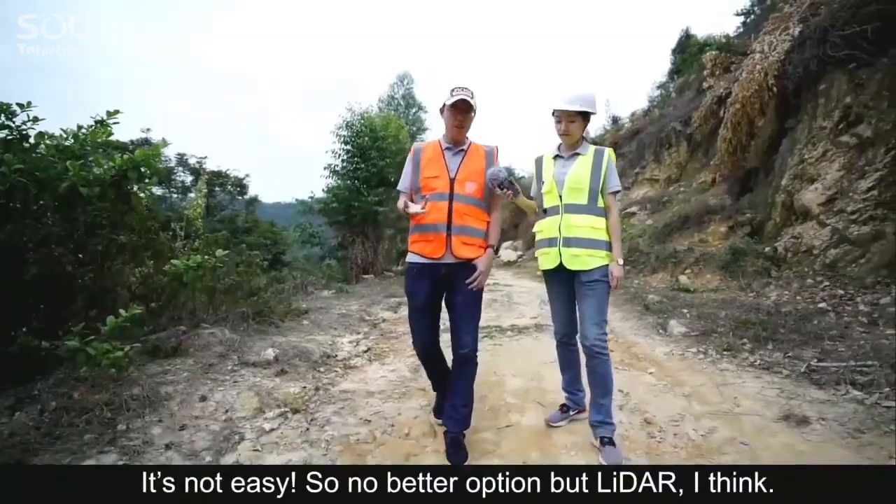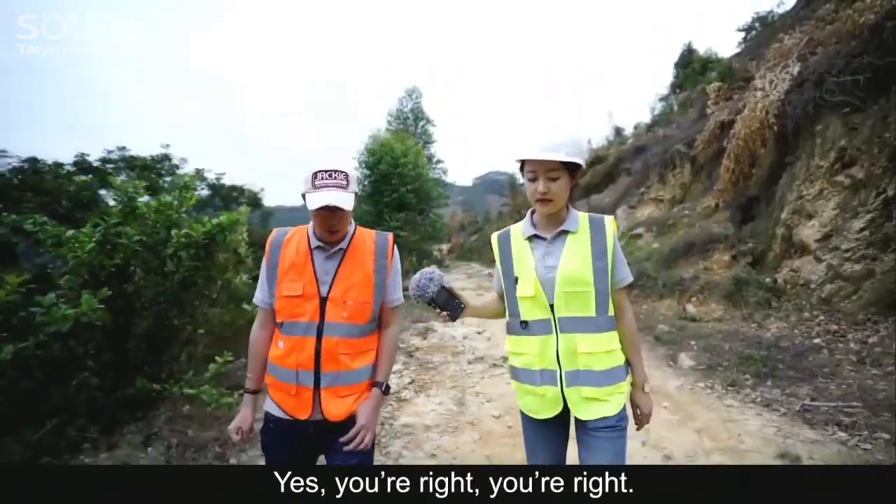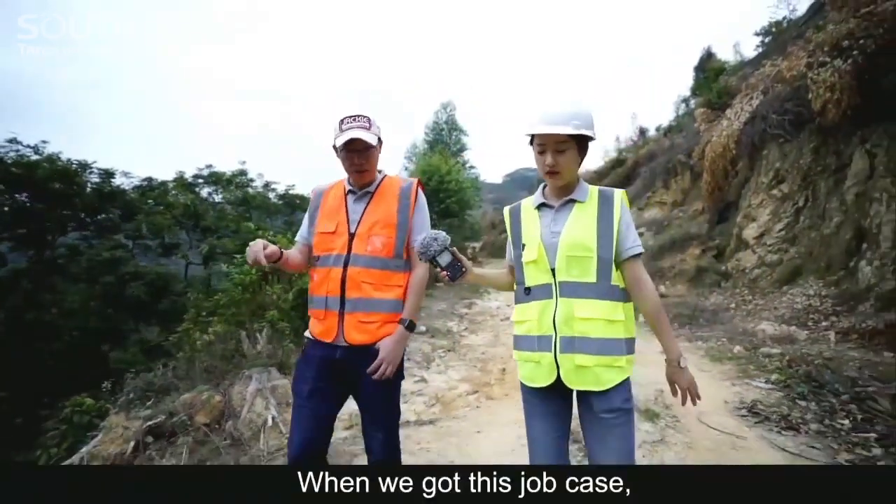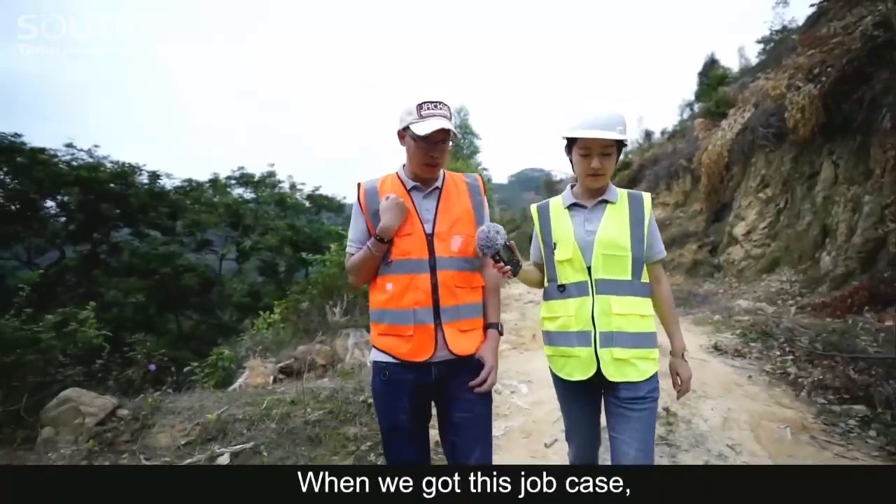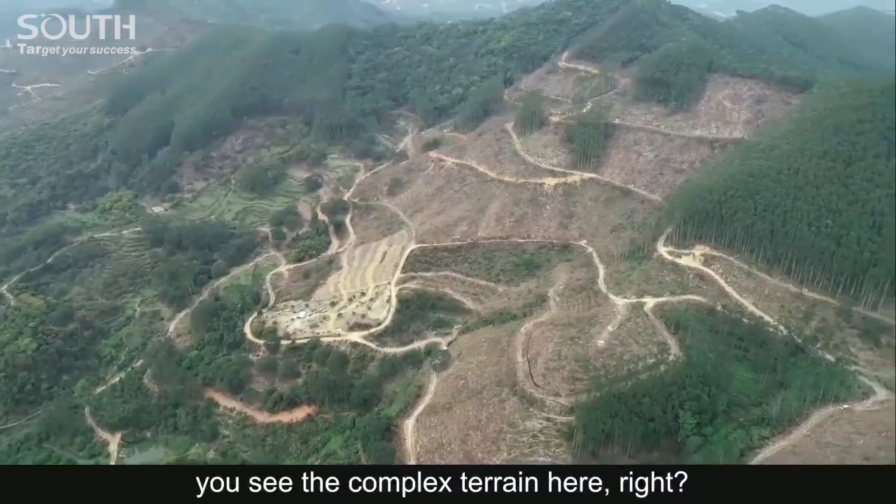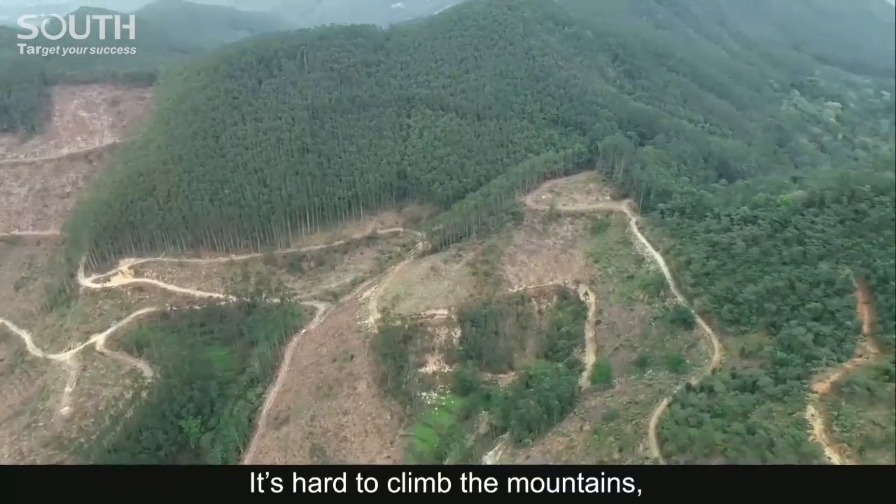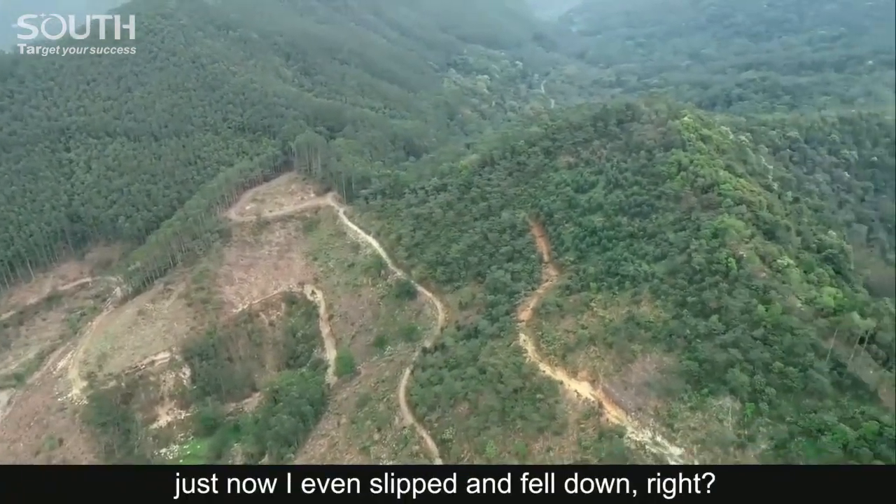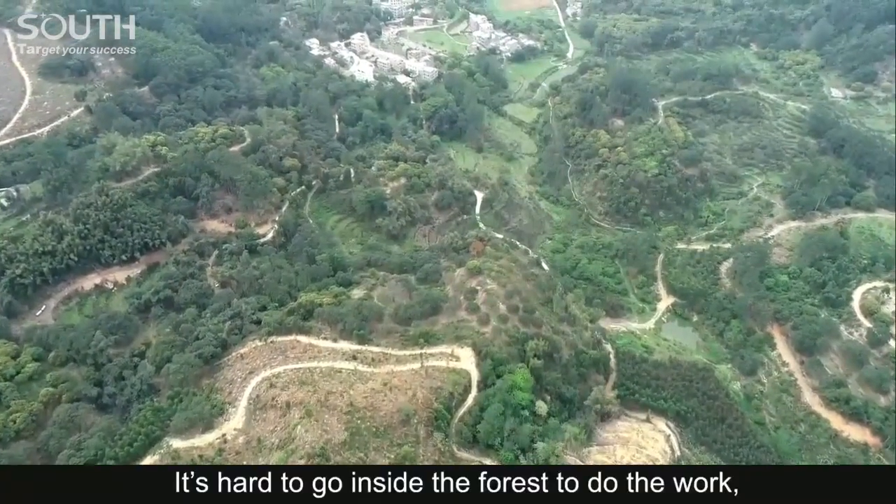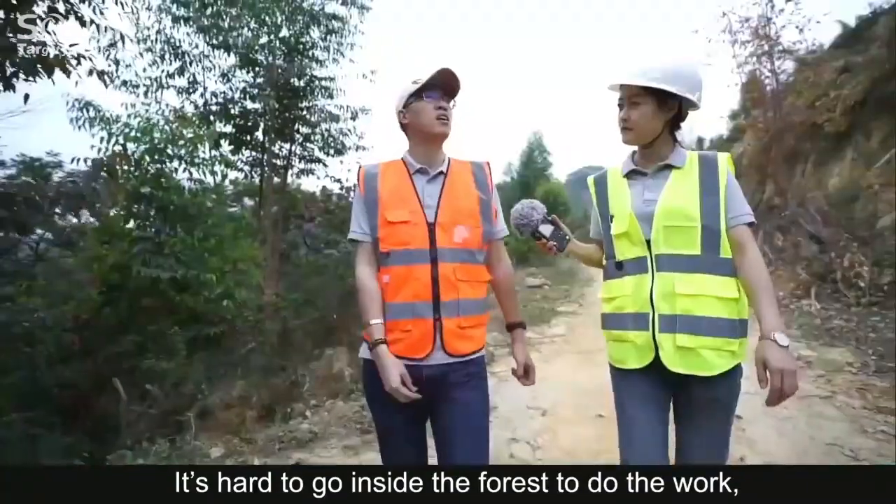When we got this job case, you see the complex terrain here, right? It's hard to climb the mountain. Just now I even slipped. It's hard to go inside the forest to do the work, and then it's hard to obtain RTK fixed solutions under the dense canopies. Here is bare, it's easy, but would you like to climb up, right?